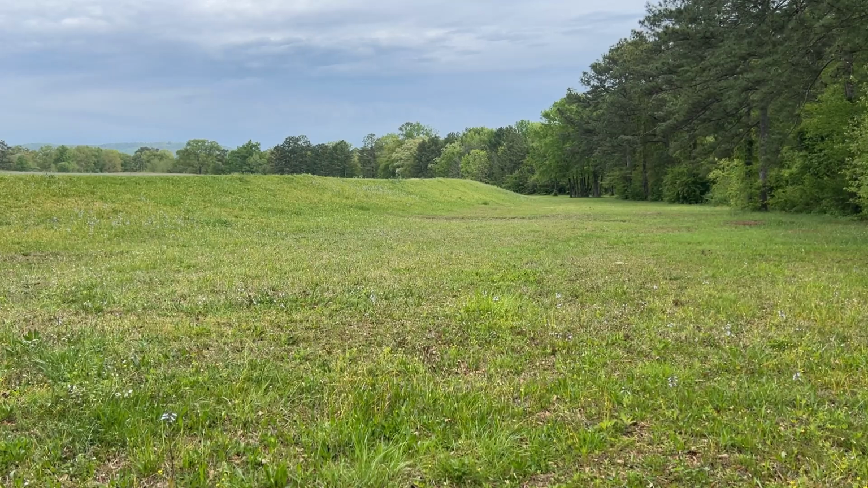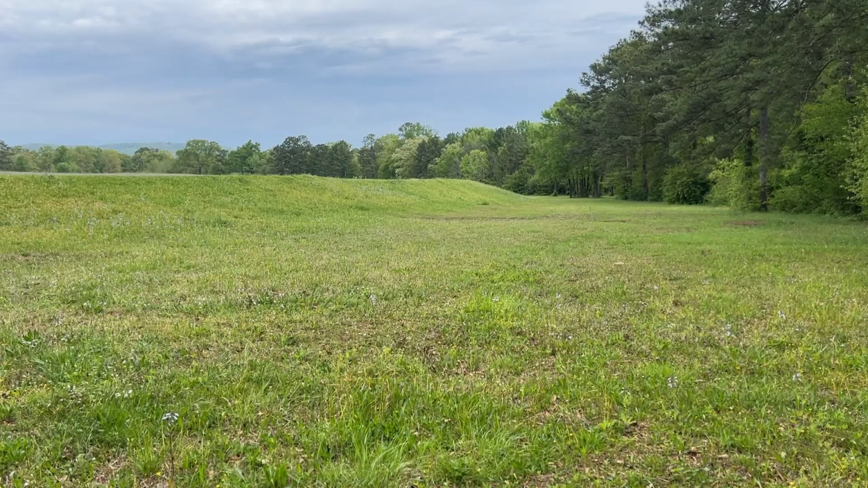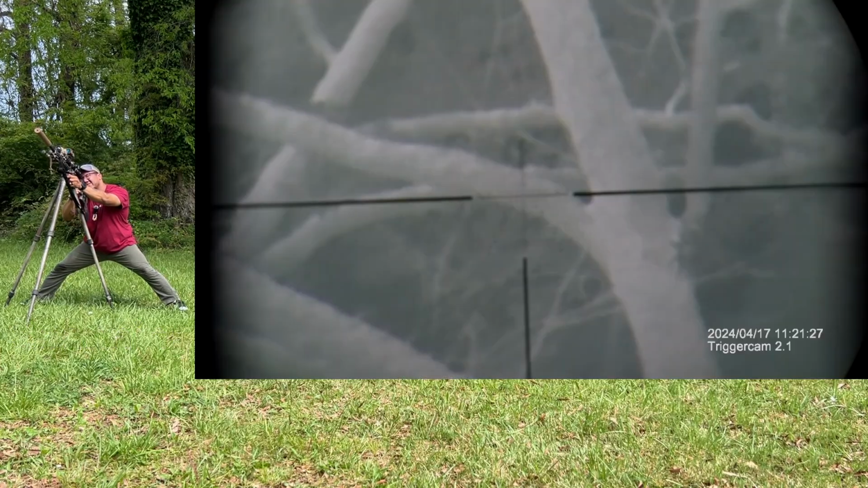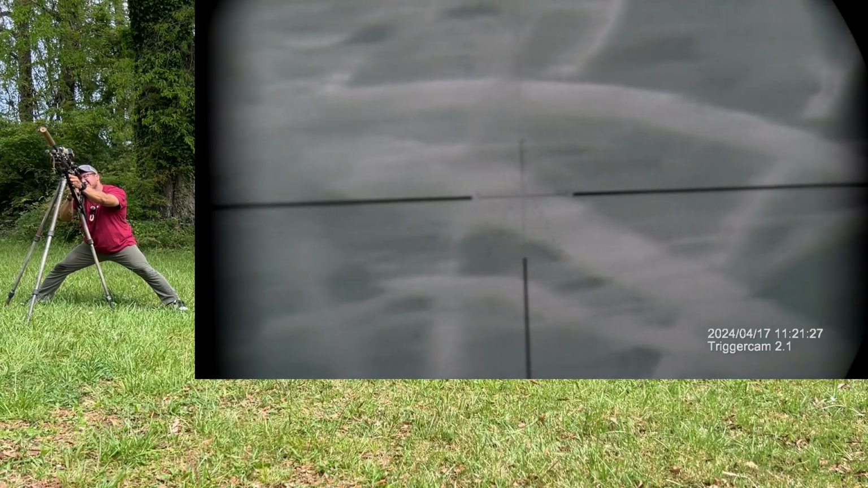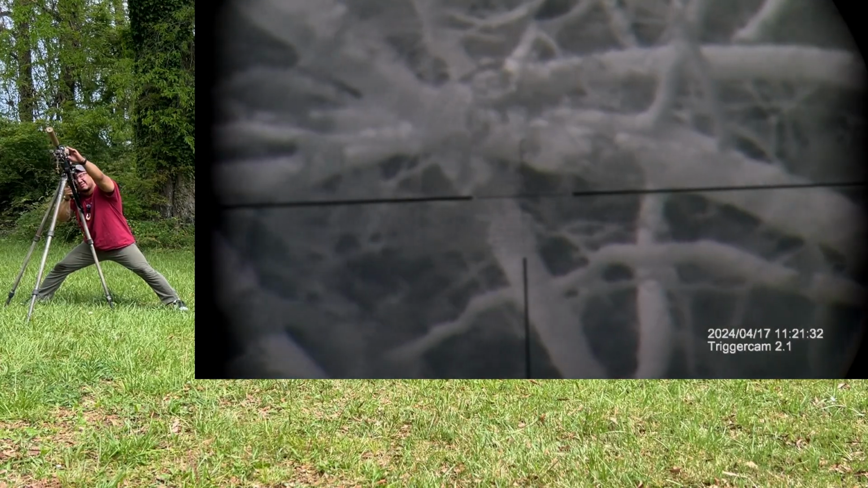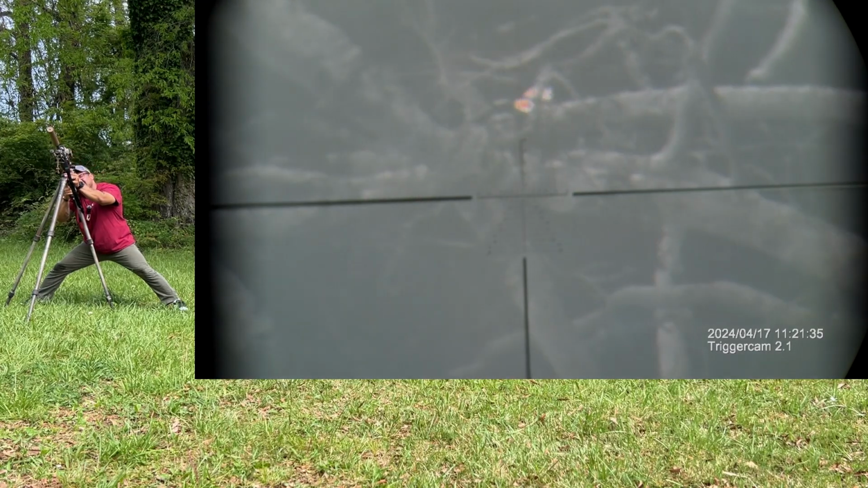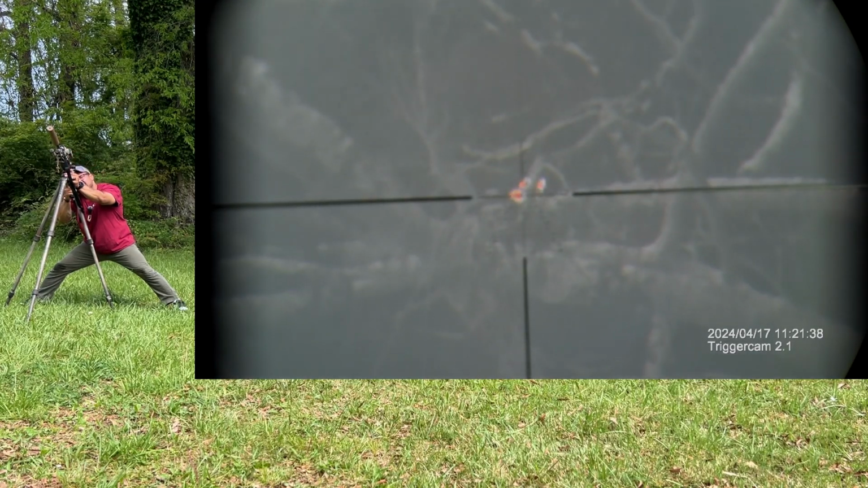We're going to do this exact same thing in a couple hours and get the night range, if I can even see this with my naked eye at night, because it's supposed to be zero bloom. But boom, just like that. Thermal found something that easy.